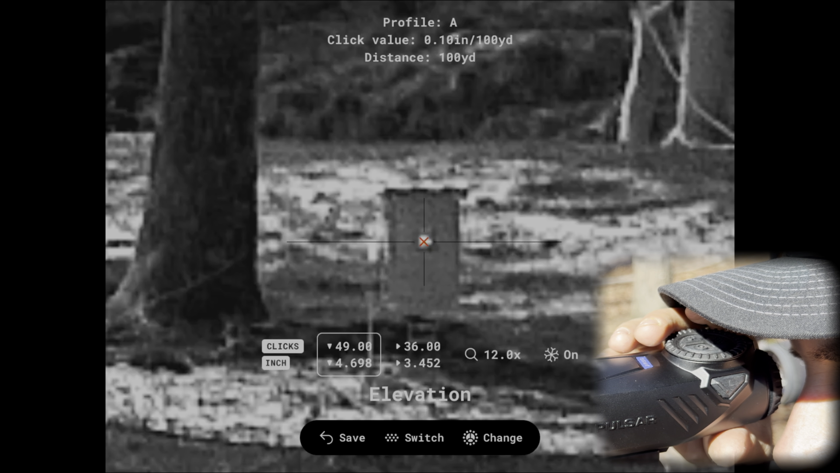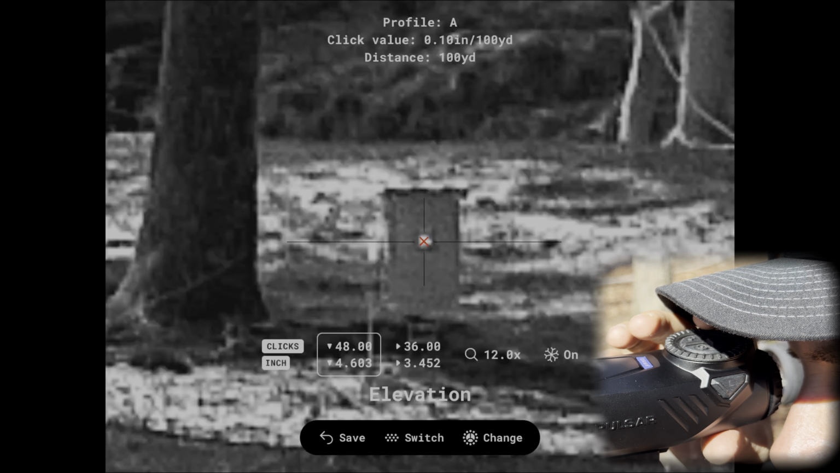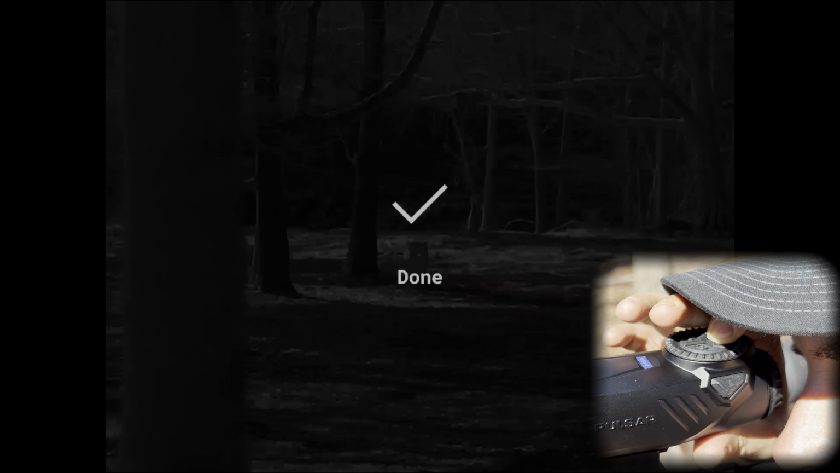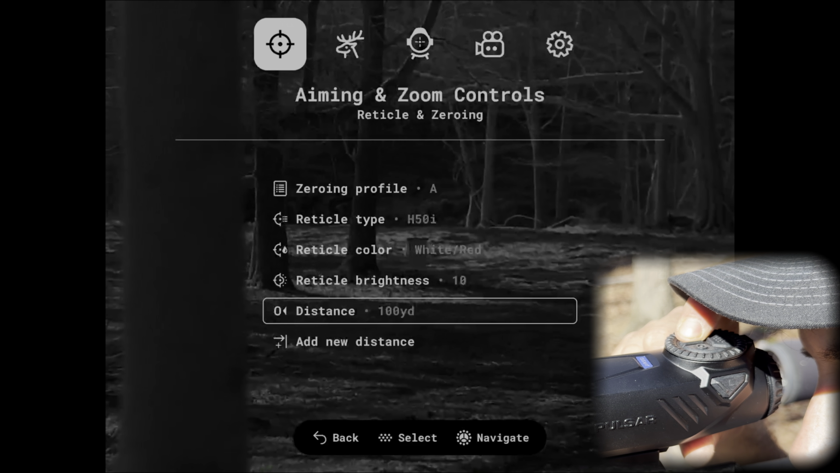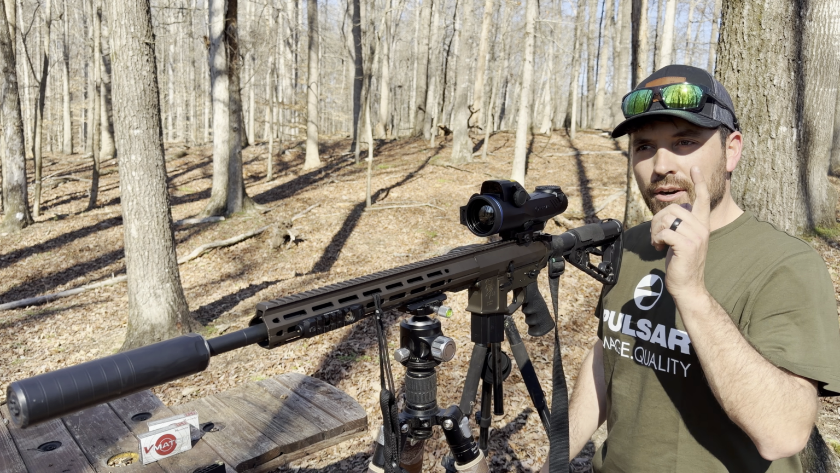Alright, I've got to go up just a little bit because I need to bring my bullet down. So I'm going to go up. Nope, that's down. I'm going to go up a click. And then I'm going to press and hold the menu. Alright, I'm done. Now there's the back arrow right here. I'm going to click the back arrow a few times, and it's going to take me back out to the main screen. Alright, we got our target set up downrange.